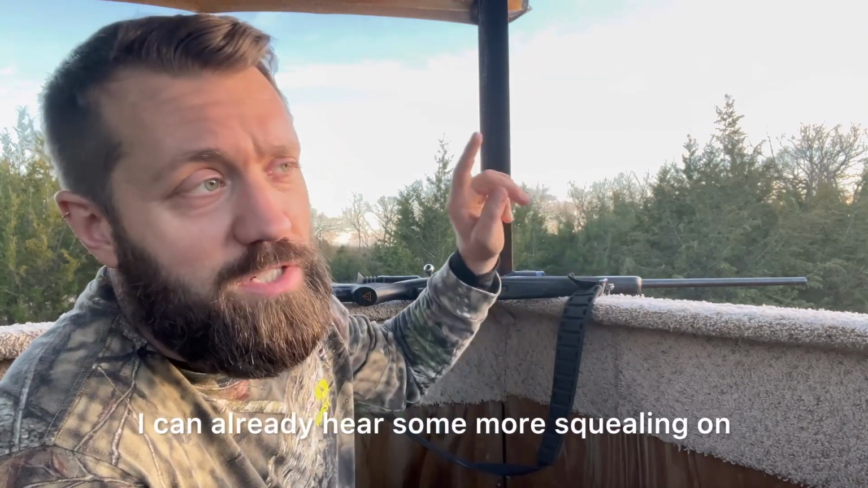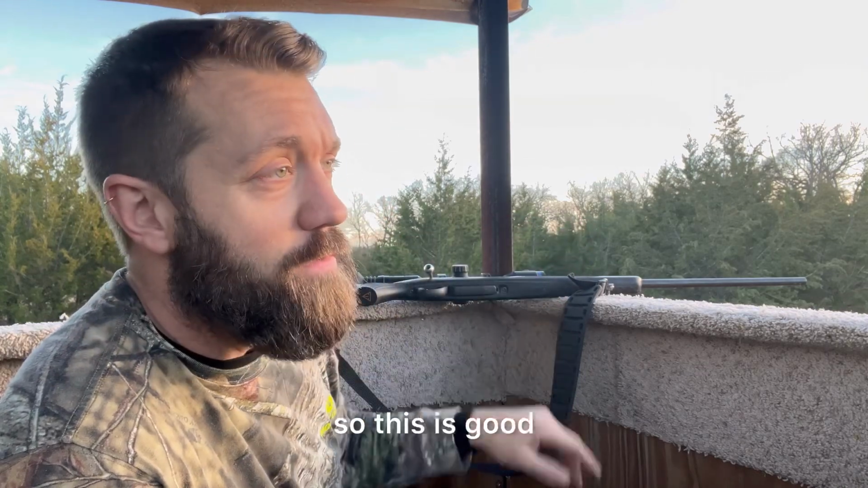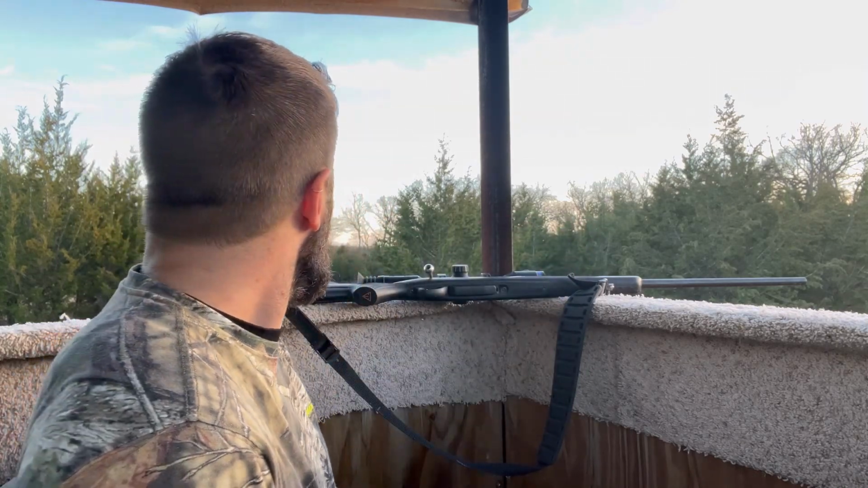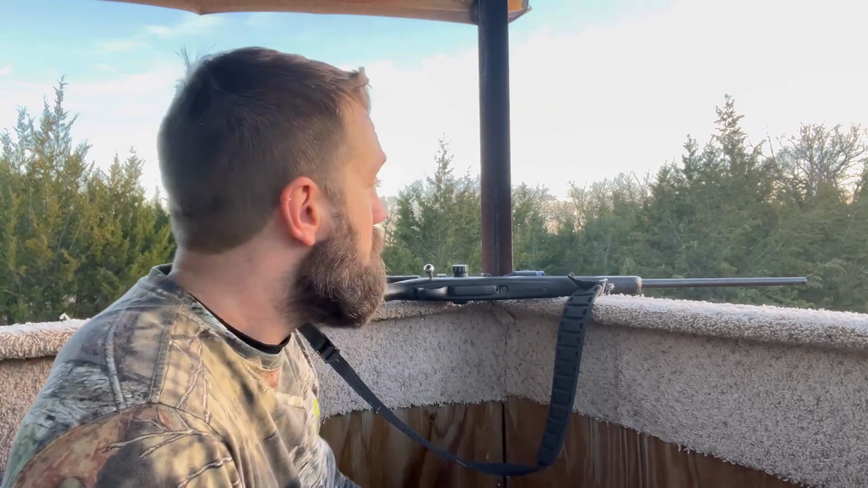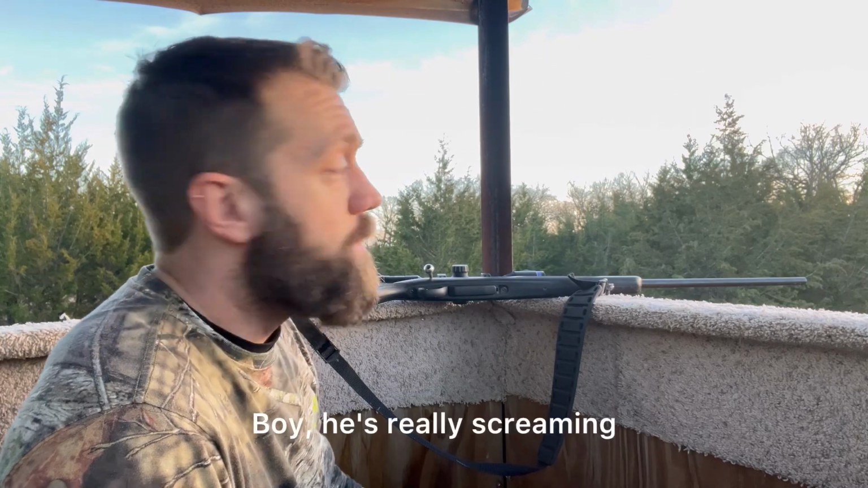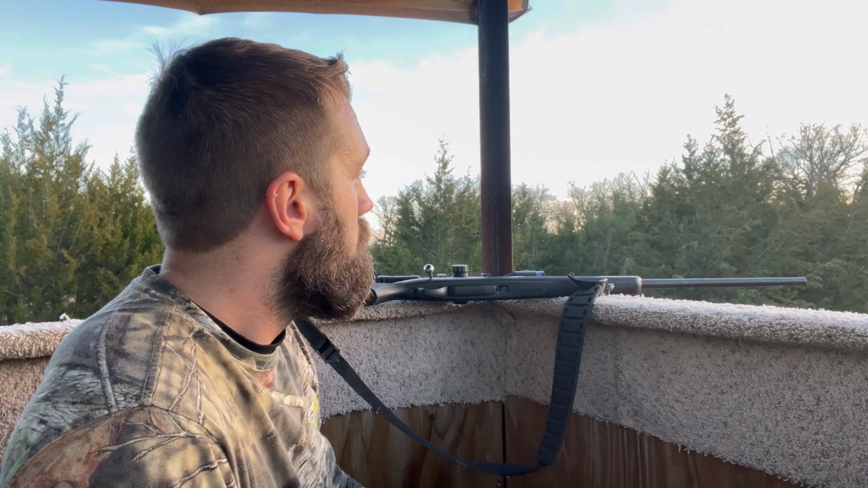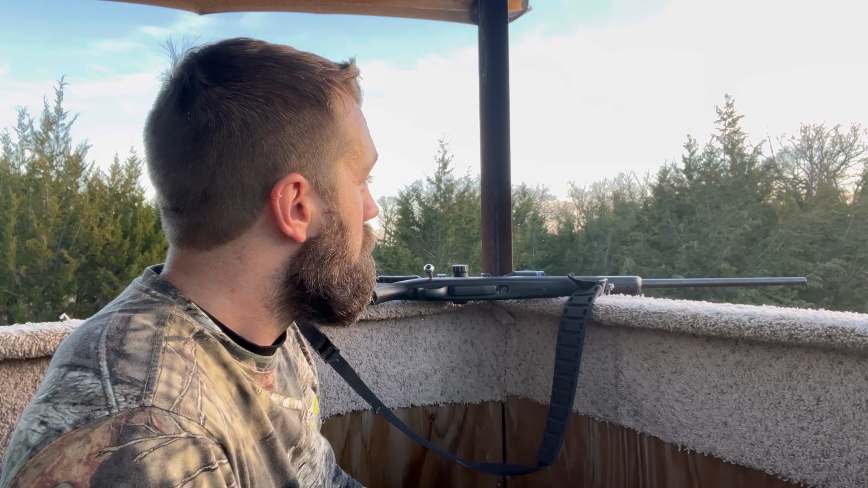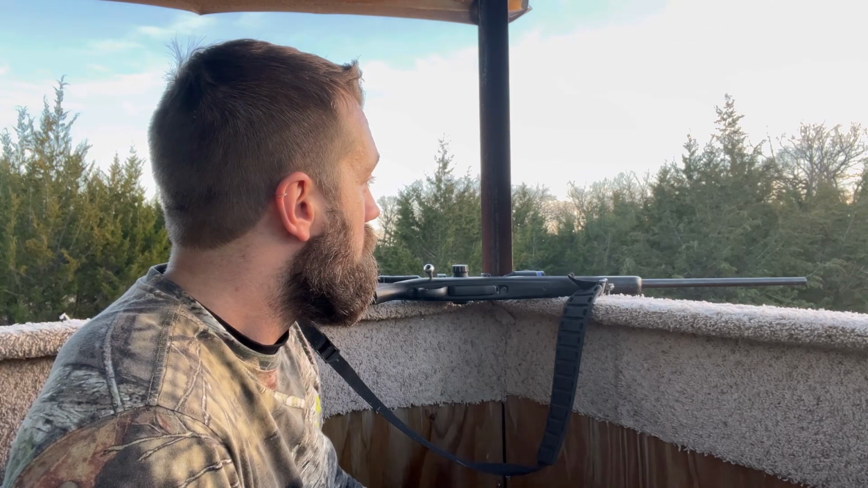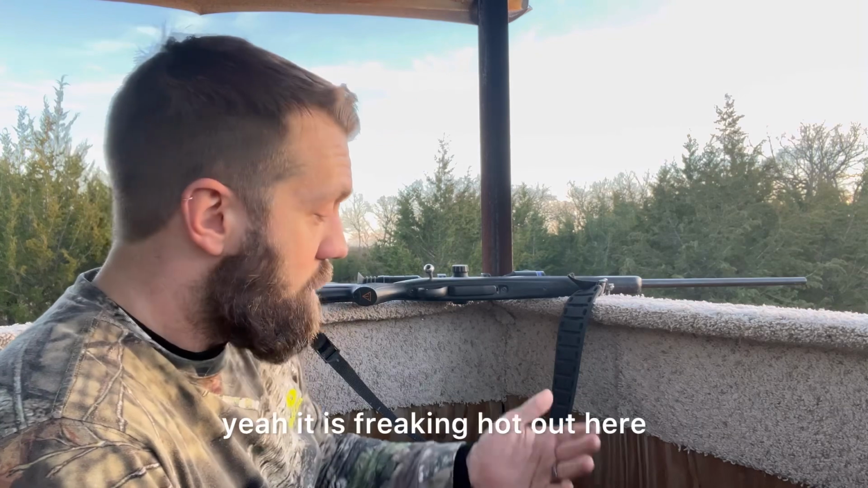I can already hear some more squealing on the other side of the feeder. So they're still out and about, so this is good. Man, boy, he's really screaming. Not sure if you guys can hear that or not. Wow, all right, we'll see. But yeah, it is freaking hot out here.